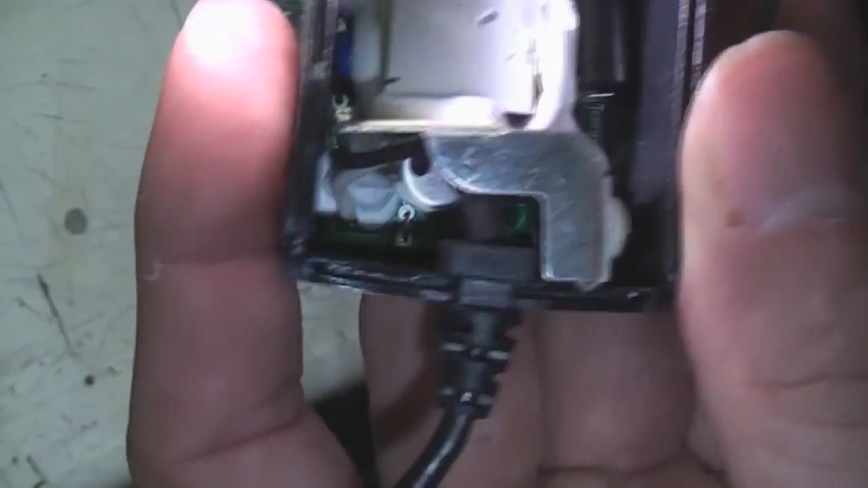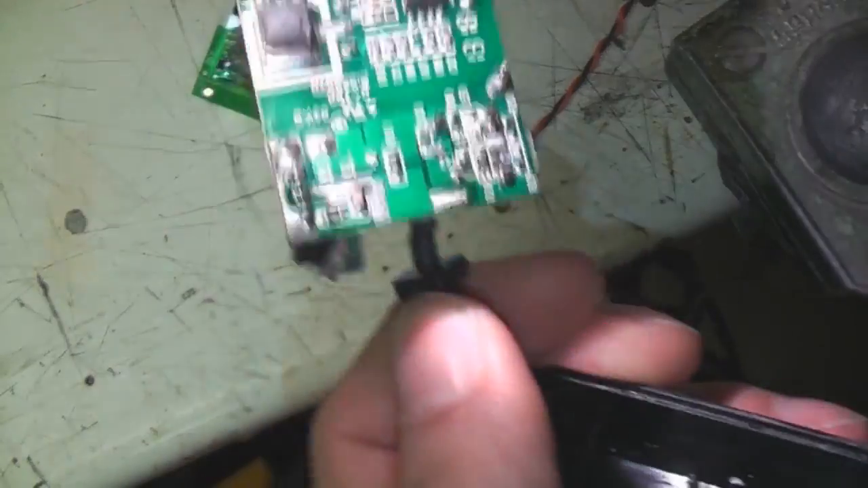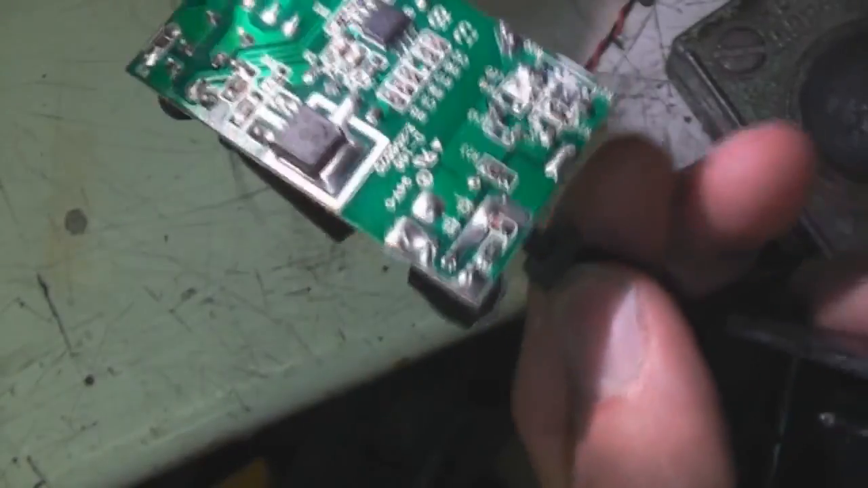Right, and this looks pretty reasonable. There's quite a lot of gunk holding it all together, but it's got all the things we'd like to see. It's got a fiberglass PCB, a proper enclosed fuse, a little heatsink there. Perfectly good build quality. I'm totally happy with that.